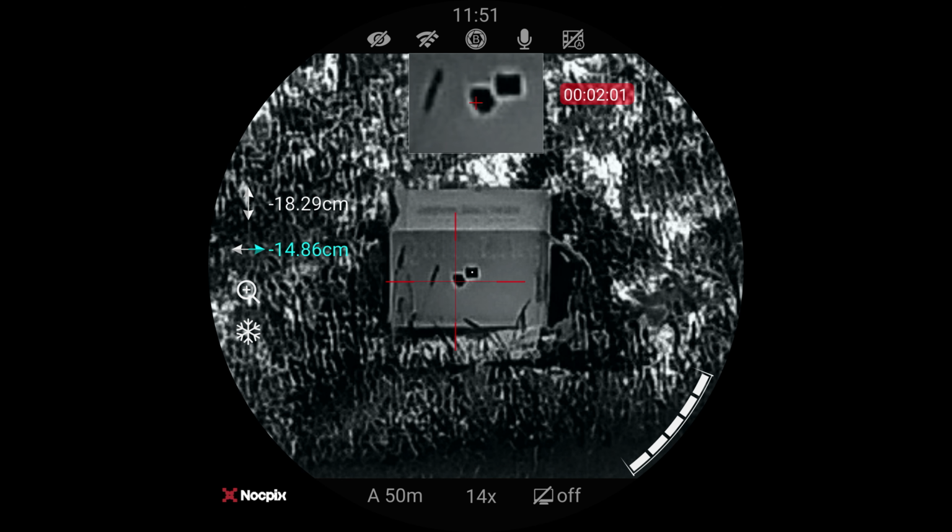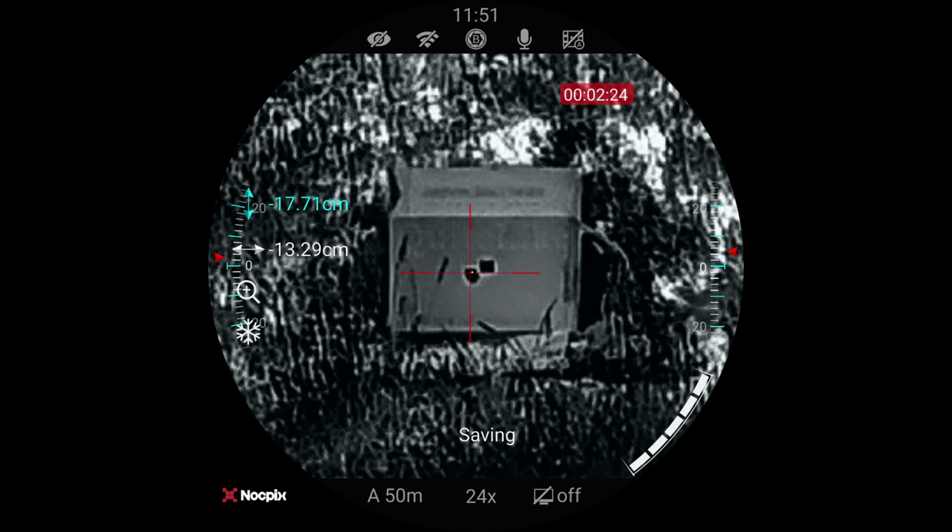Now, the more you zoom in, the smaller these increment changes are actually going to be. Okay, and I want to go there, and I actually just want to bring it up just slightly to there. Okay, got to hold the turret button down. It's going to say, do you want to keep these changes? And I'm going to say yes.